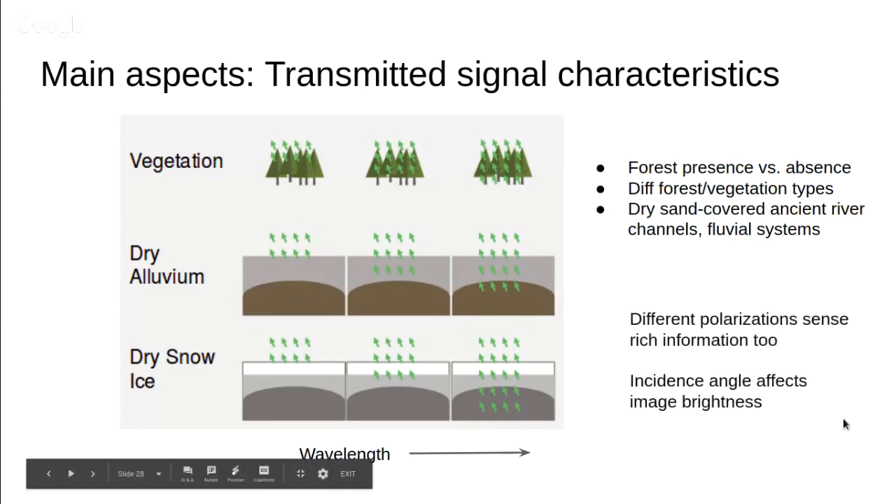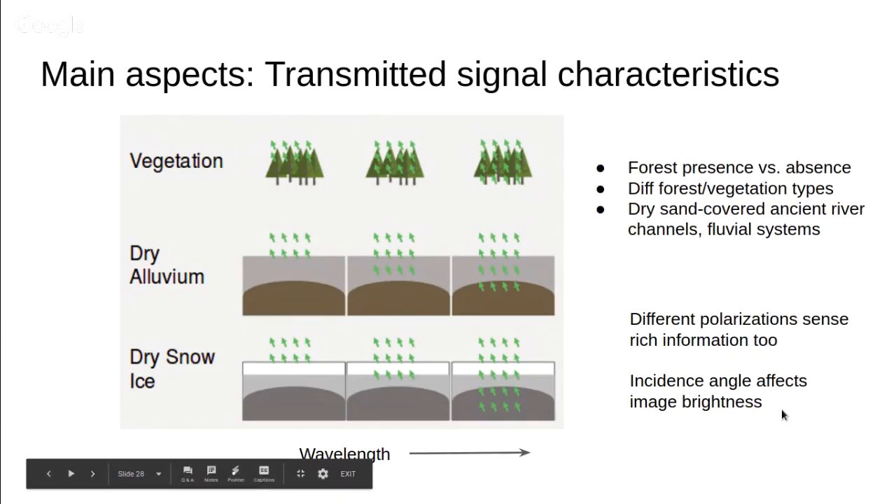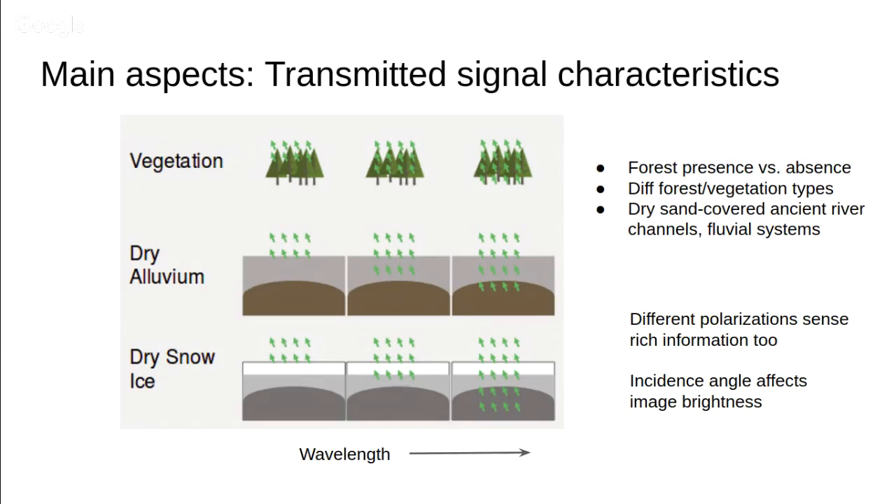Also, there is the concept of polarization in radar. That's a whole world in itself. I didn't want to get into that now because it would be beyond the scope of the introductory material I have here, but it is worth getting into as well. This is again polarization of the electromagnetic spectrum. If you remember from your high school days, it's basically horizontal and vertical polarization at the transmission and receiving phase. Depending on which combination you use, you will have different information sensed as well. And of course, there's the incidence angle, which affects the image brightness.